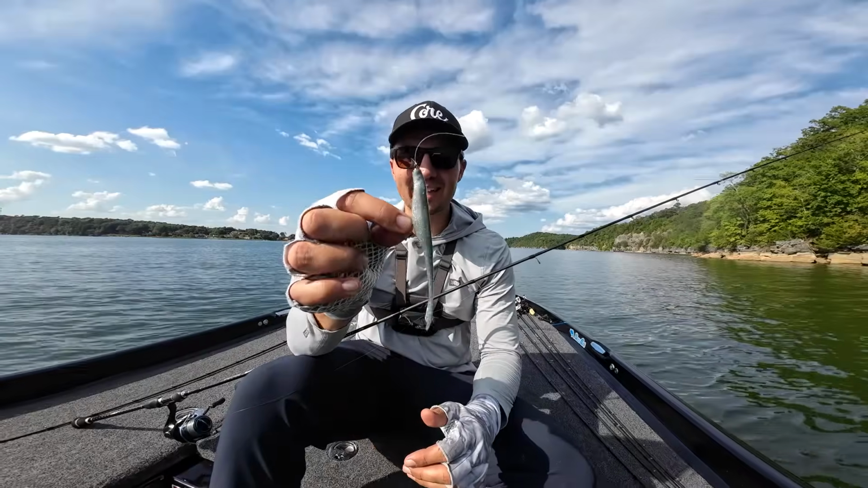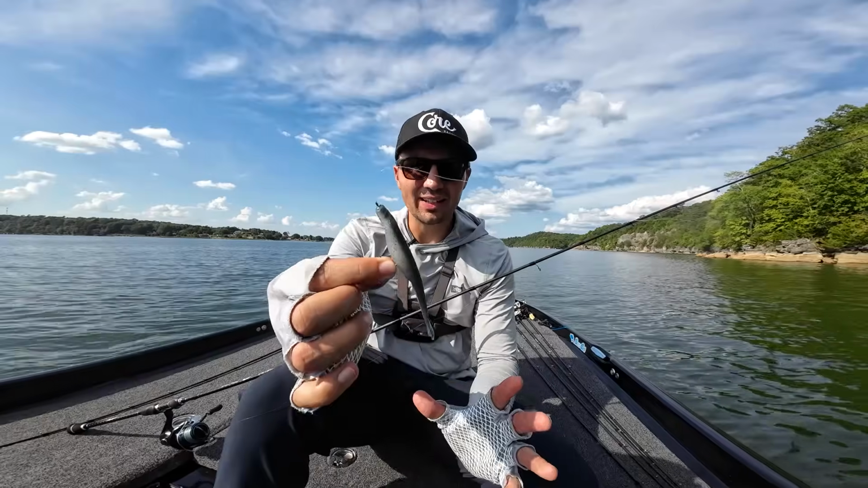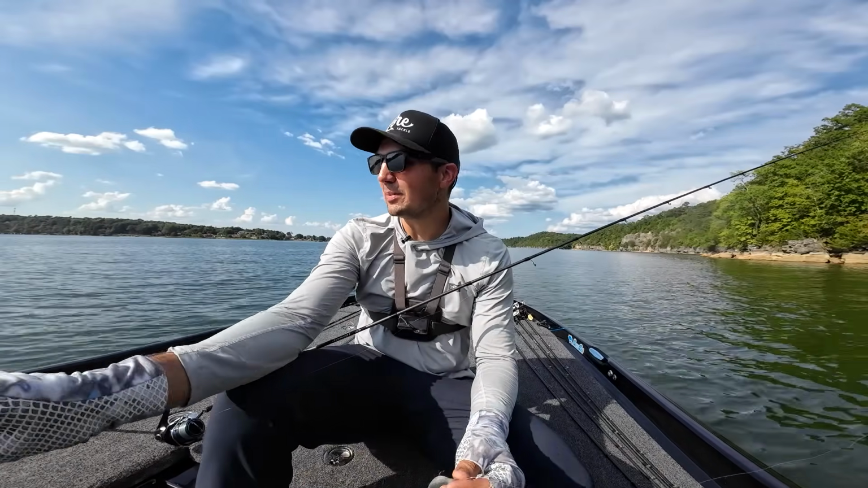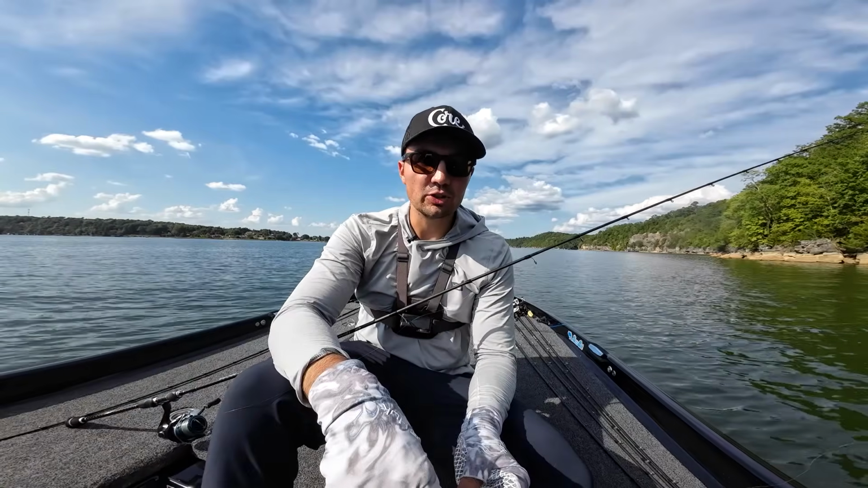It was a lot of fun catching them on that Scamper rig. They were coming up and crushing that thing. It was fun watching them fight for it on the active target, and I tried a bunch of different stuff, trying to catch fish in different ways. Never caught a largemouth today, which is very interesting.